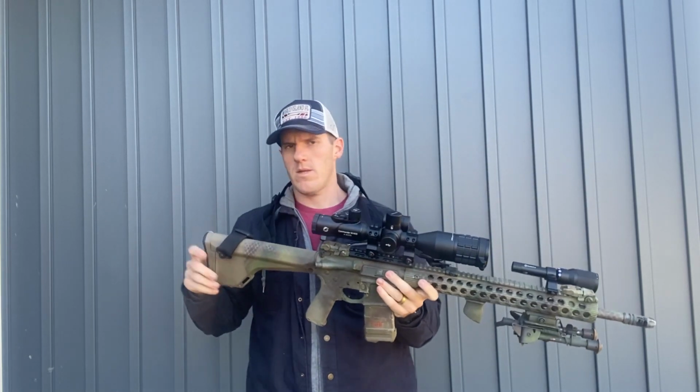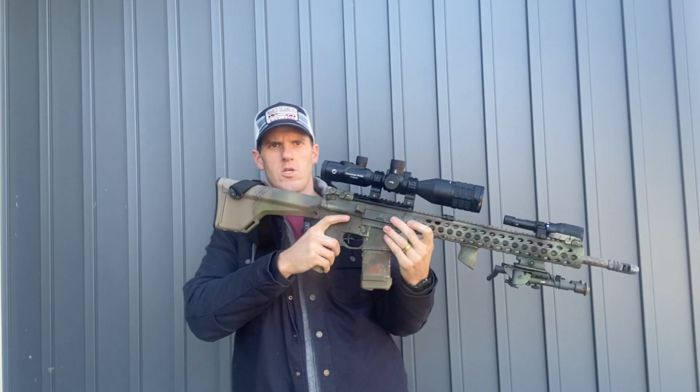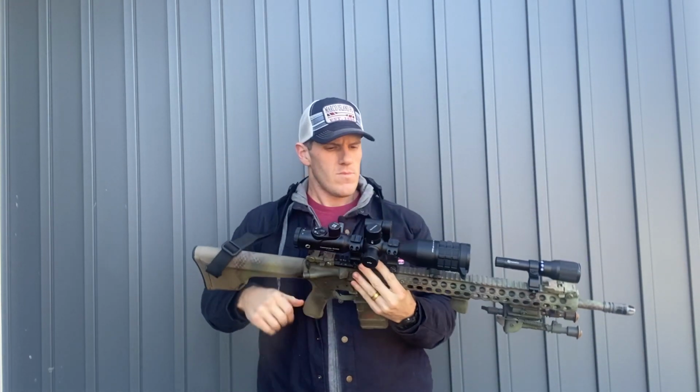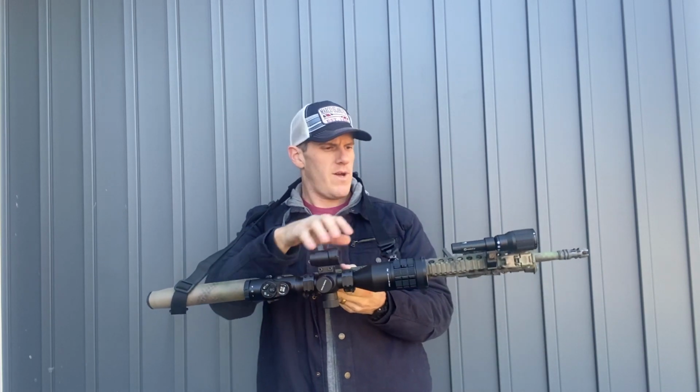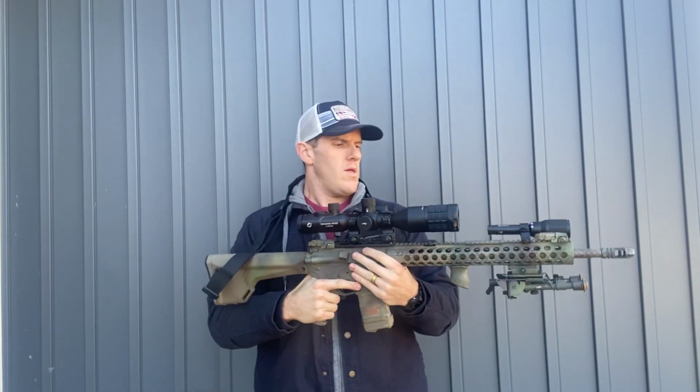All right, so here's the scope on the rifle. You can see just how big it is. This is a rifle length stock 18-inch barrel. You can see how chunky this boy is. It is heavy. It has a lot of things added on: the rangefinder, the big flashlight. I do have the bipod, which adds a little bit, but that's beside the point.